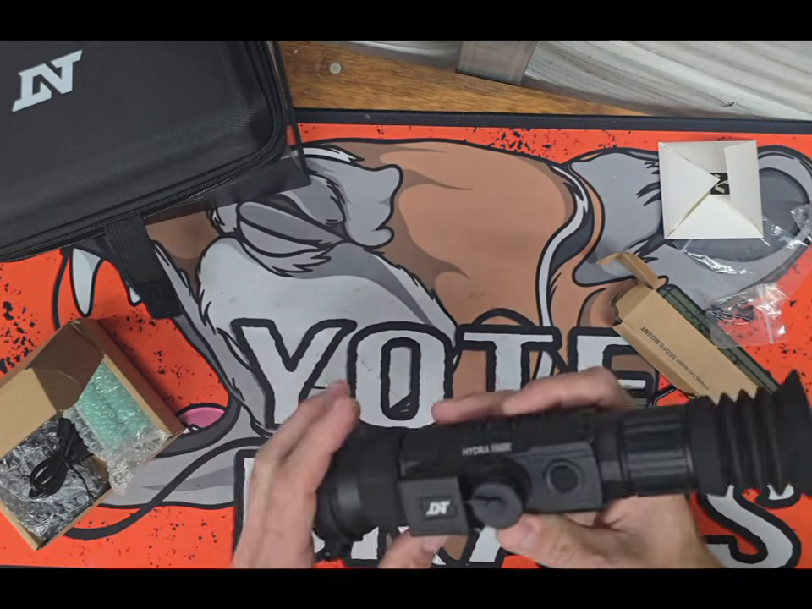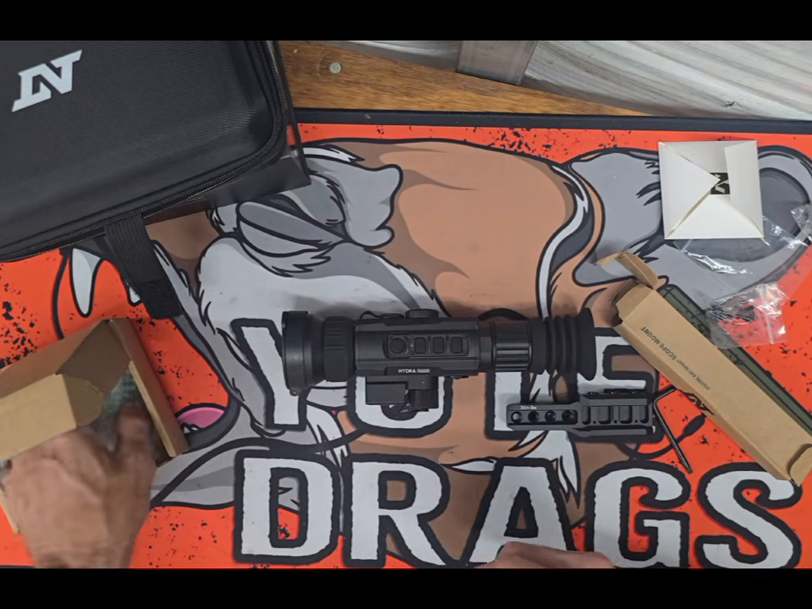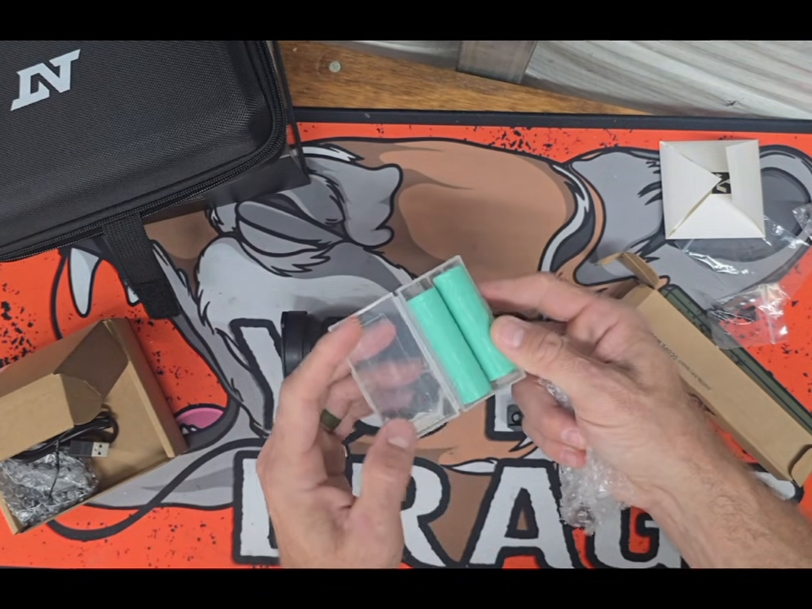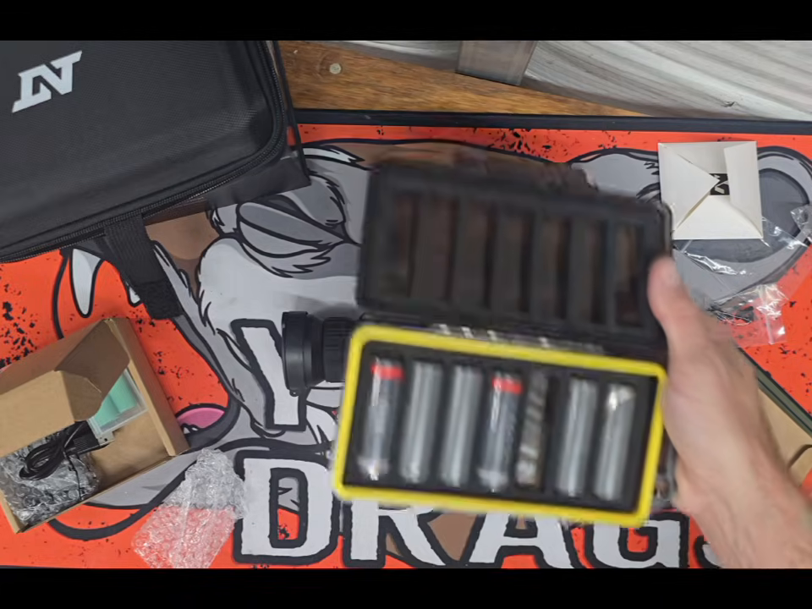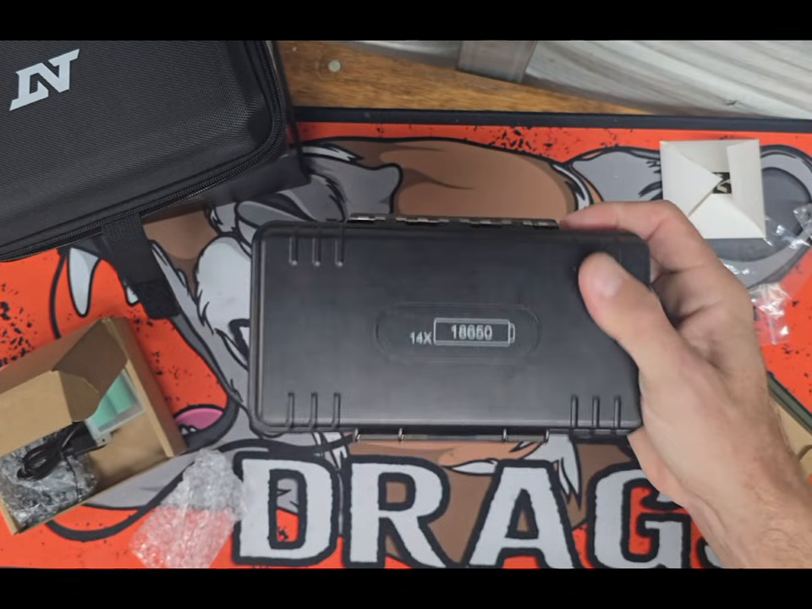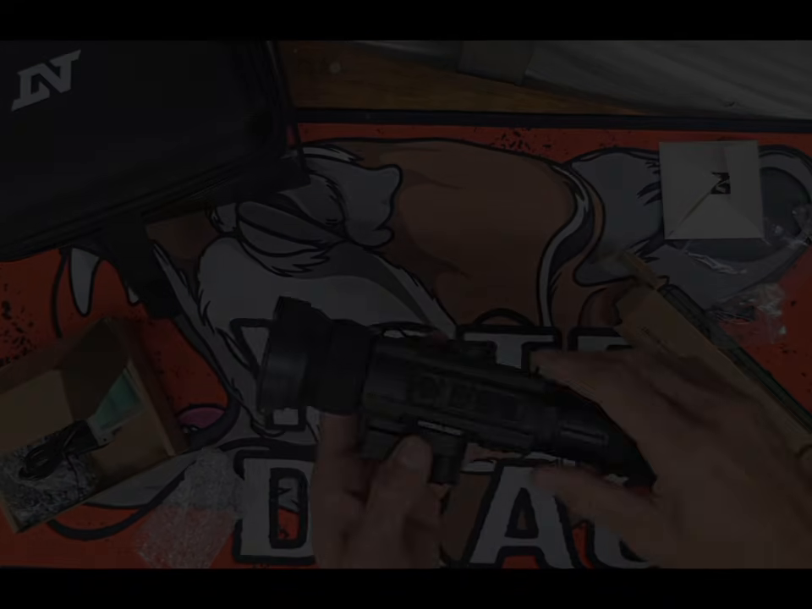So let's go ahead and power this thing on and see what it does. I do want to mention they are 18650 flat tops, which I like because I keep a whole assortment of them. This is great to buy, by the way. If you don't have one, get one. So let's check this thing out.